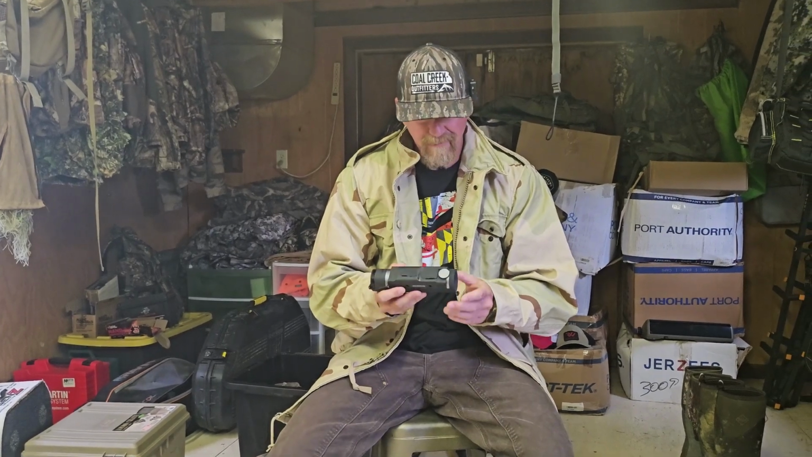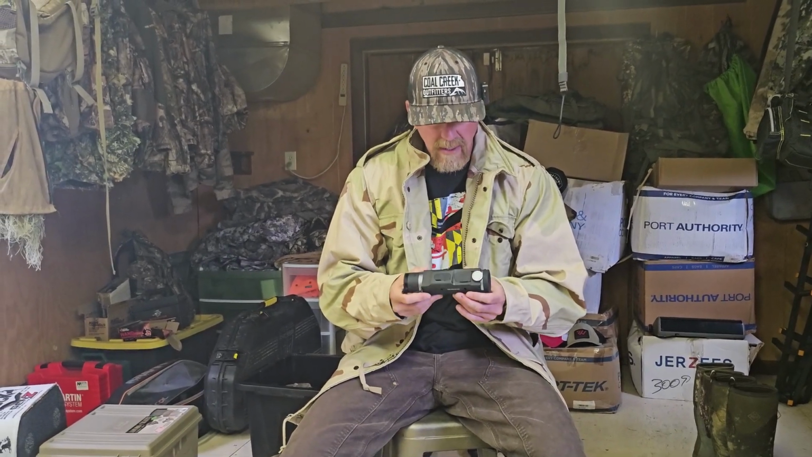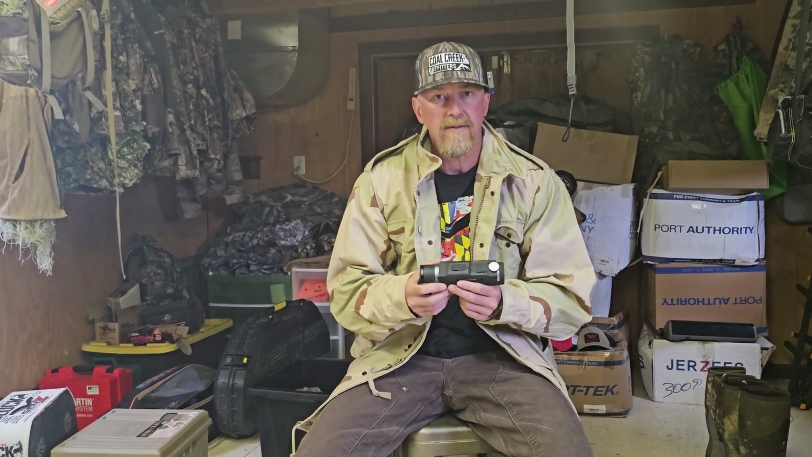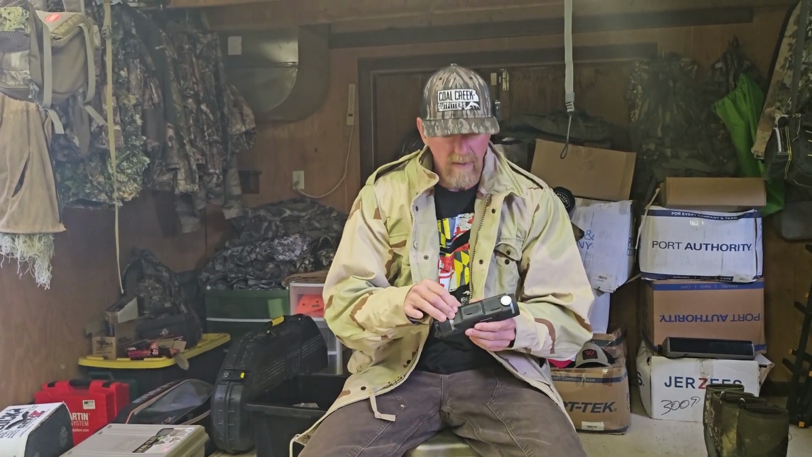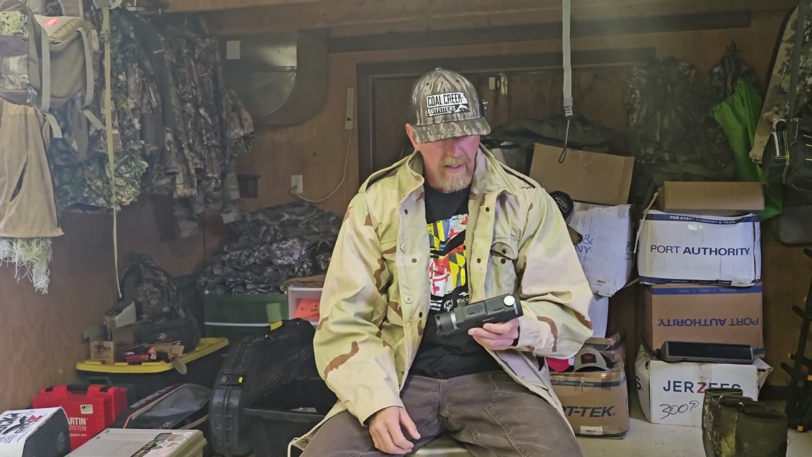But man, how technology's changed. When I looked through this, once I got it adjusted and dialed in, it was a crazy difference. It made that FLIR look like trash, look like garbage.